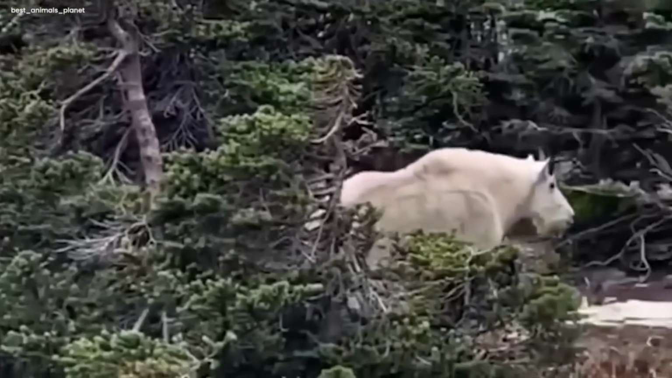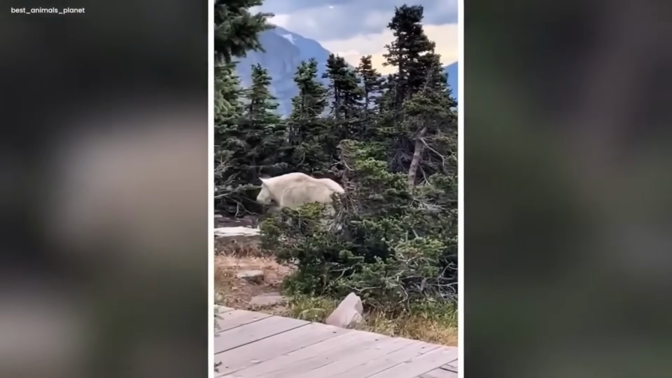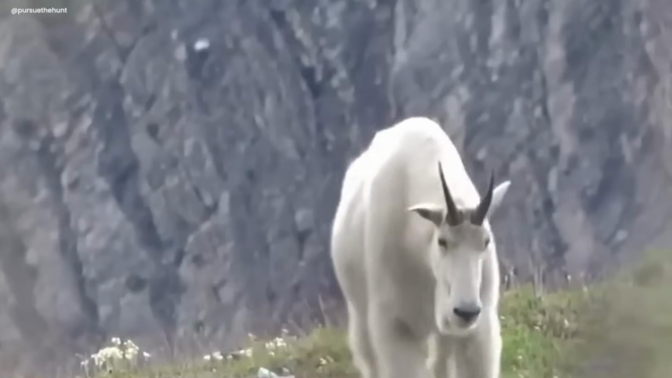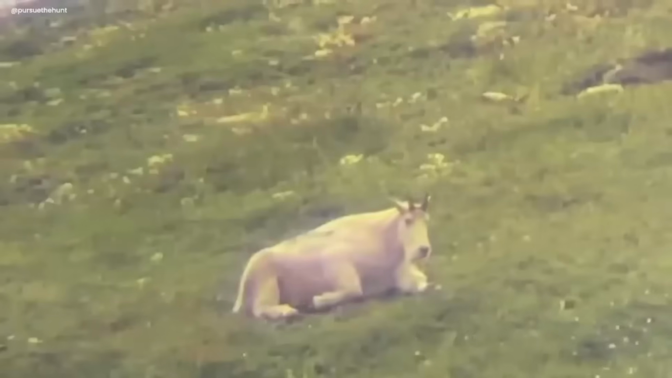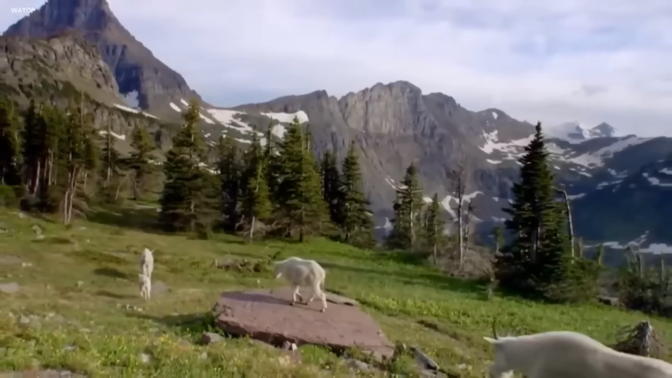The video left everyone puzzled, making this mysterious moment a lasting memory in the story of unknown things. In the quiet mountains, the strange goat became a puzzle, a temporary keeper of secrets, making people everywhere curious about the hidden wonders of nature.